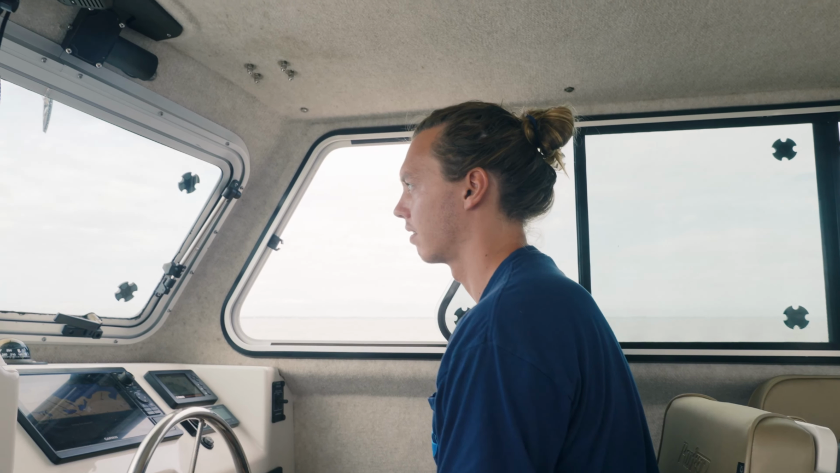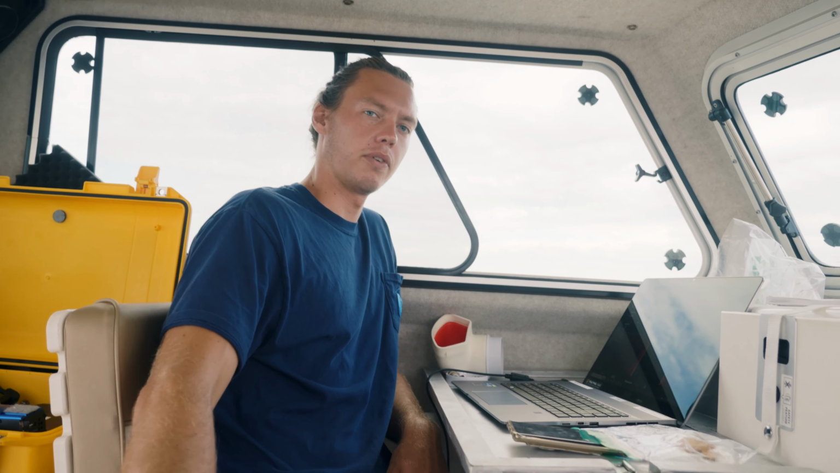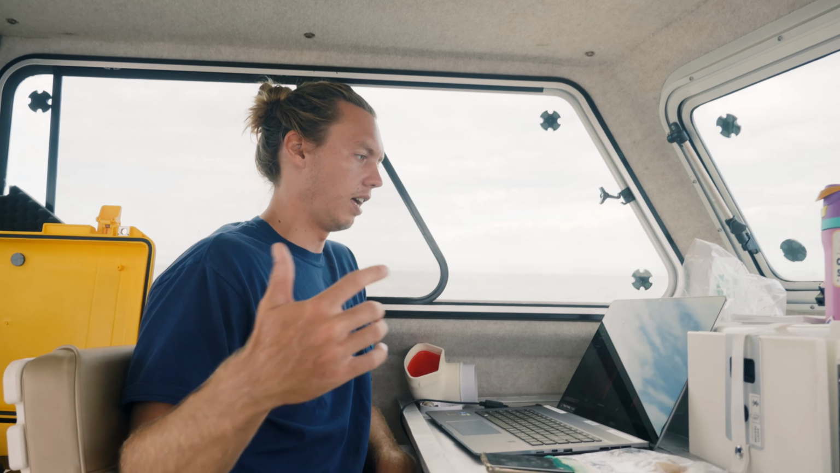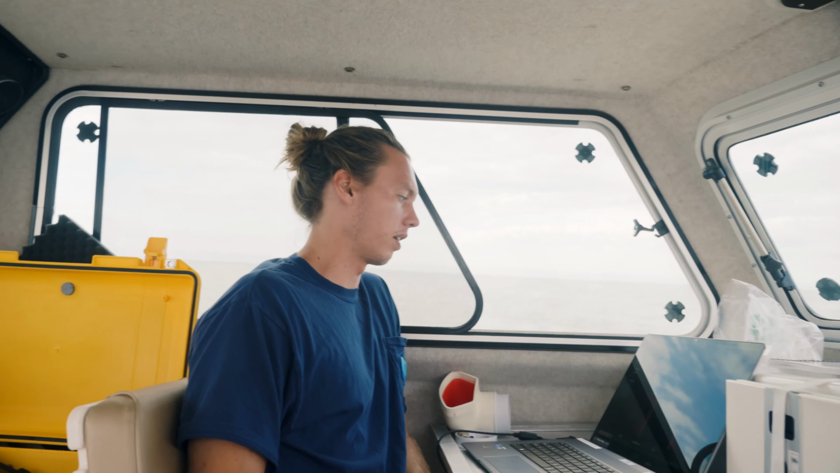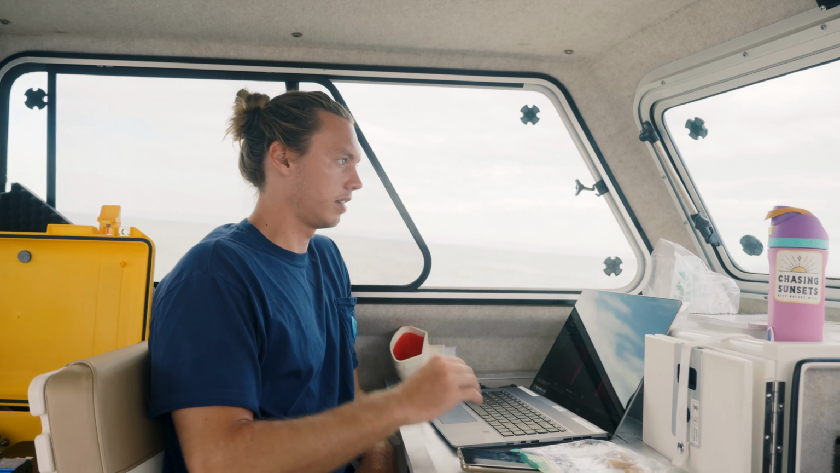There's the turbine. We just ran a couple lines, just did some more testing with the power output, and I'm really happy with how the system's running. So we're going to take everything, power it all down, and head back in.